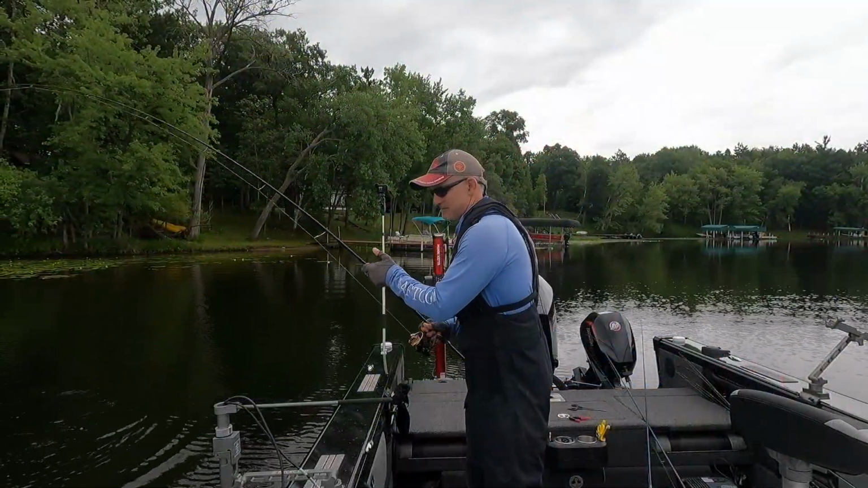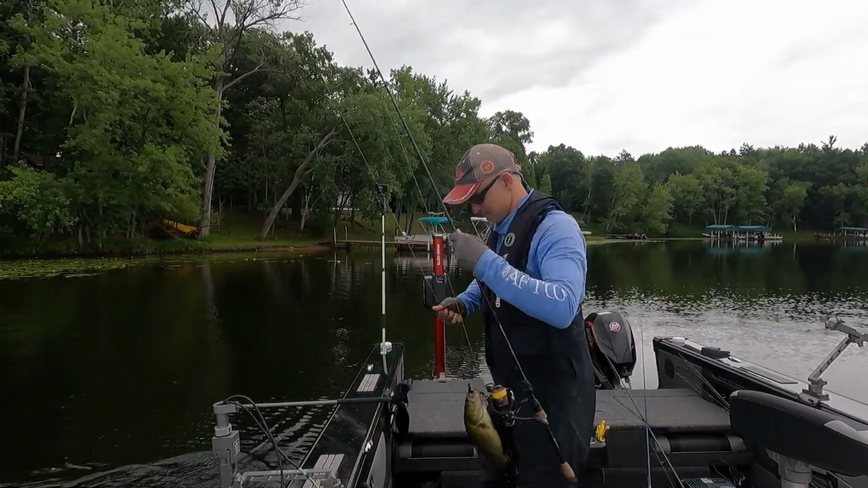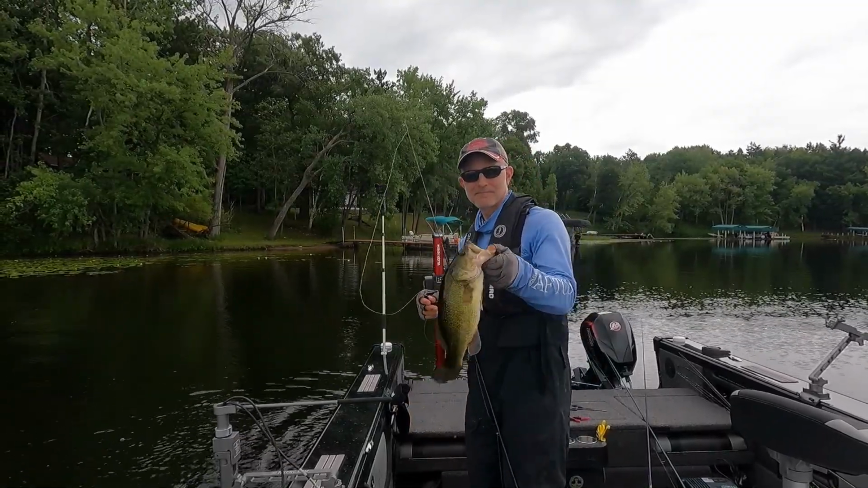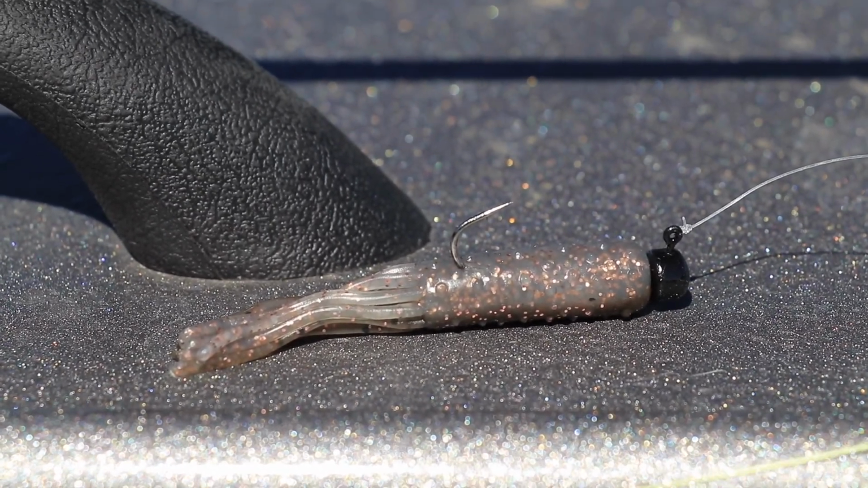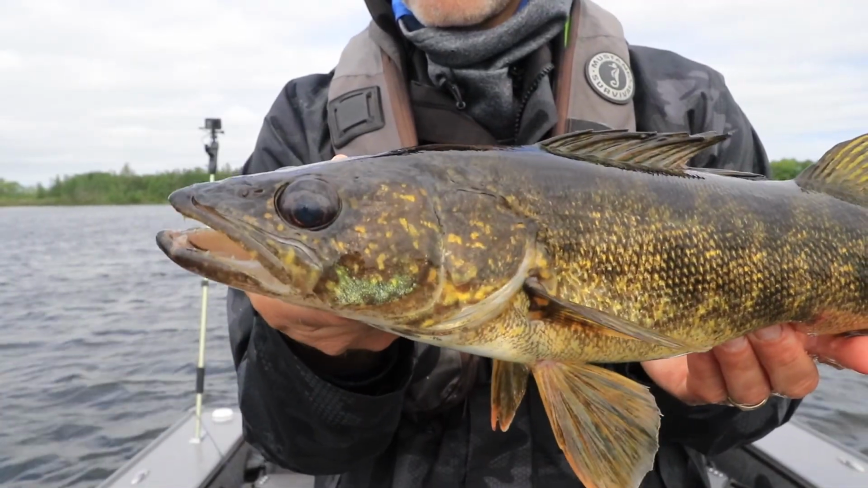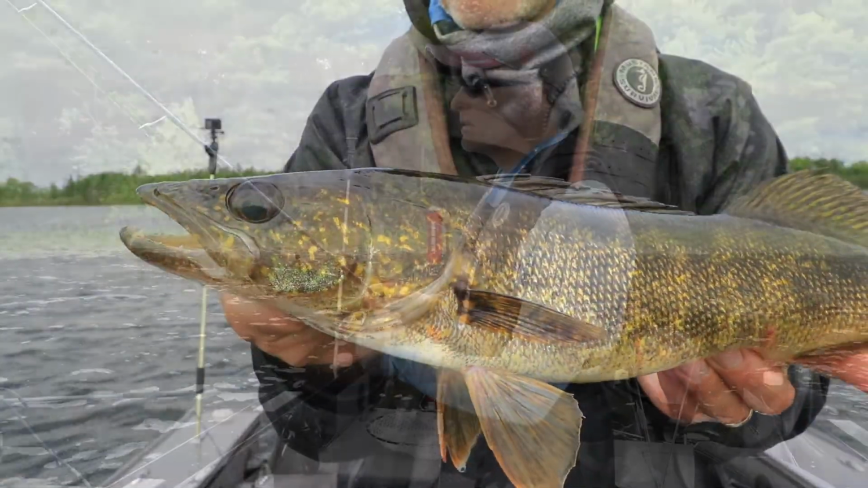Ned rigging originated as a summer bass technique, a way to reliably catch fish during those dog days when really little else was working. But in reality, Ned rigging is a fantastic way to tap into a rich multi-species bite, and it's one of my favorite ways to fish during the dog days of summer.